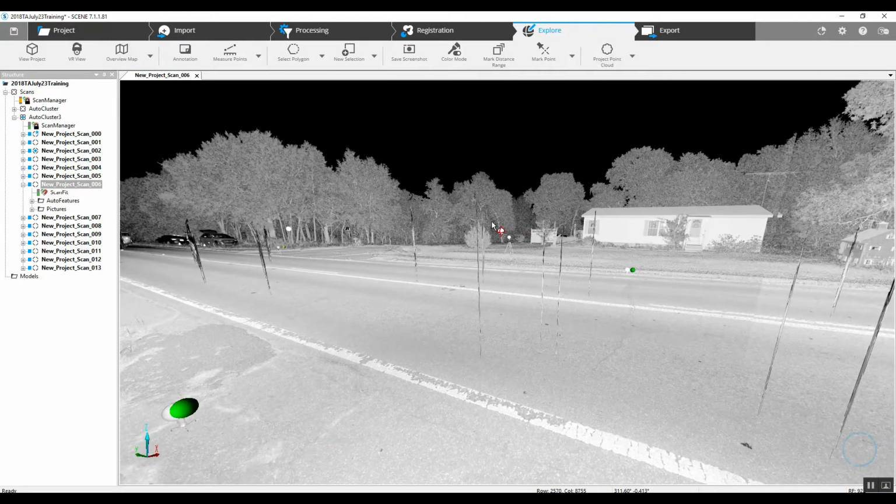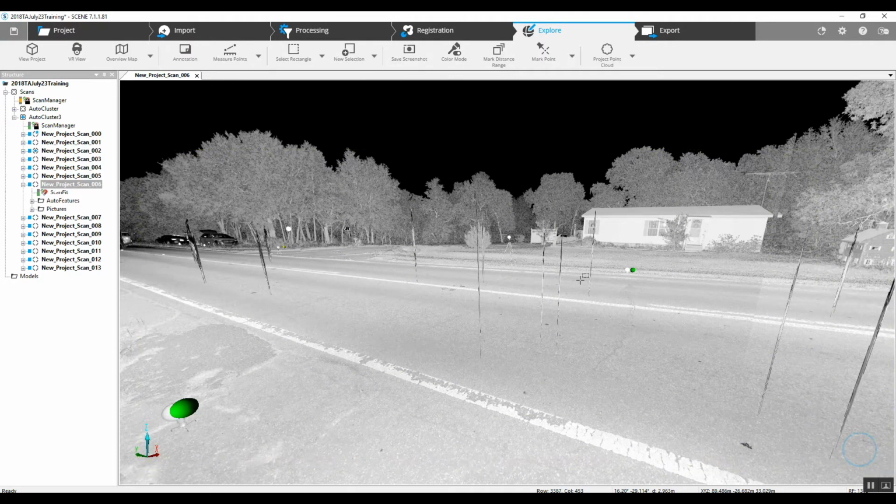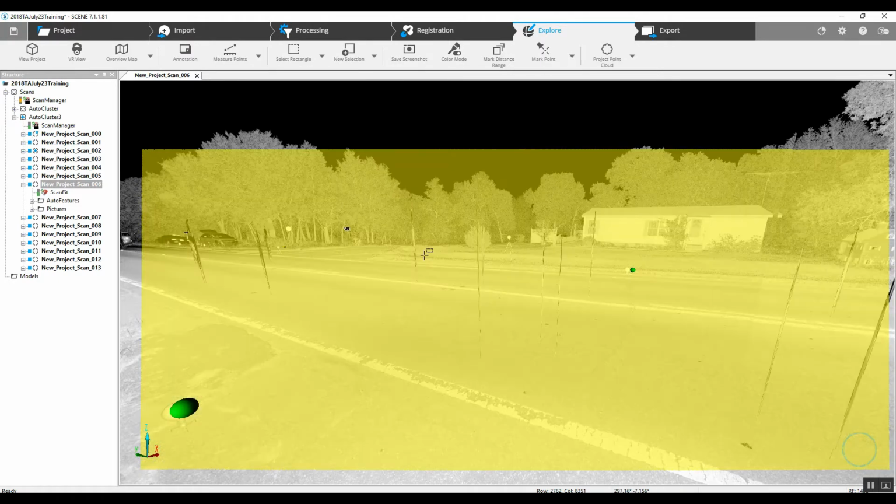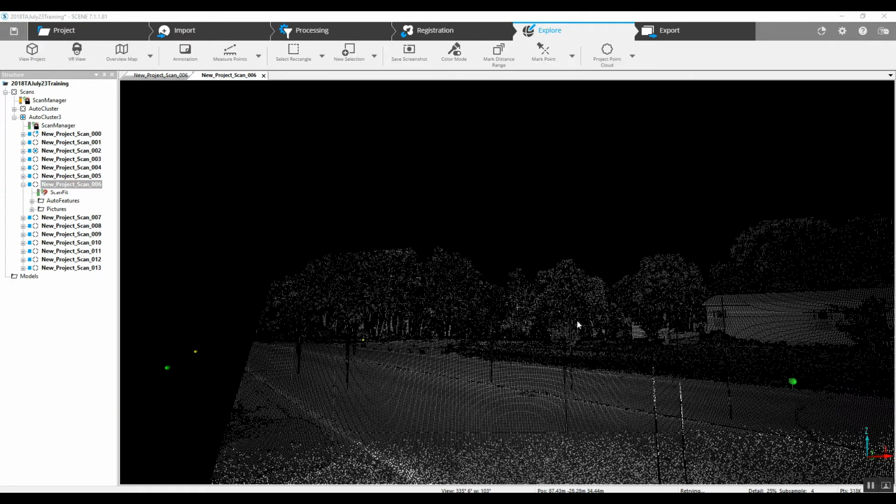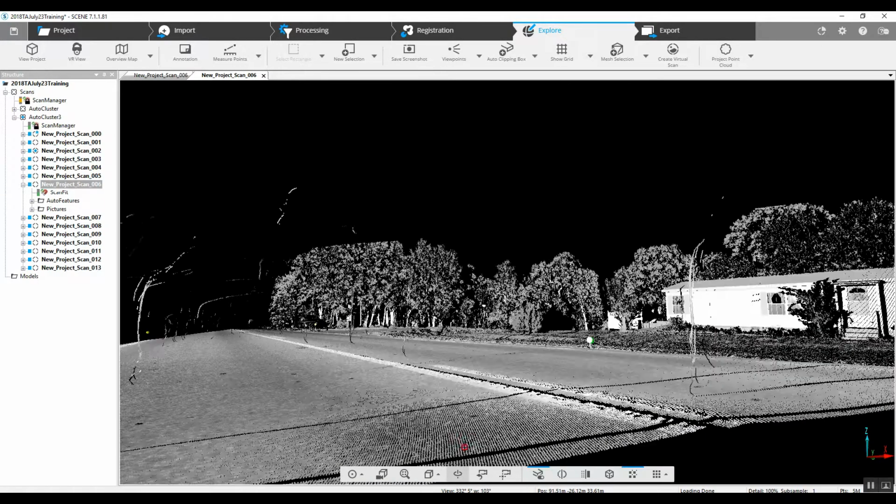Back up, take a nice big swath, and grab a rectangular selector, just drag it across here. This is just like if we were getting rid of people in a scan.